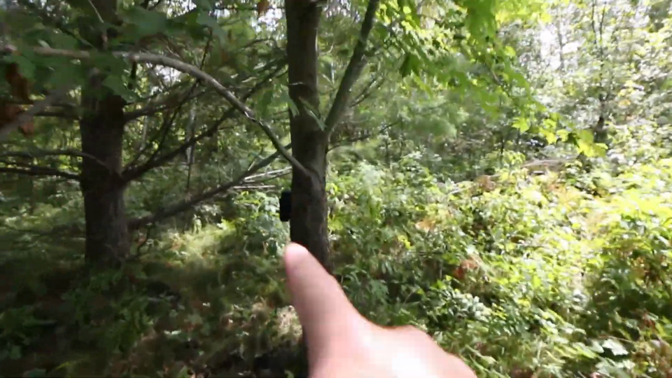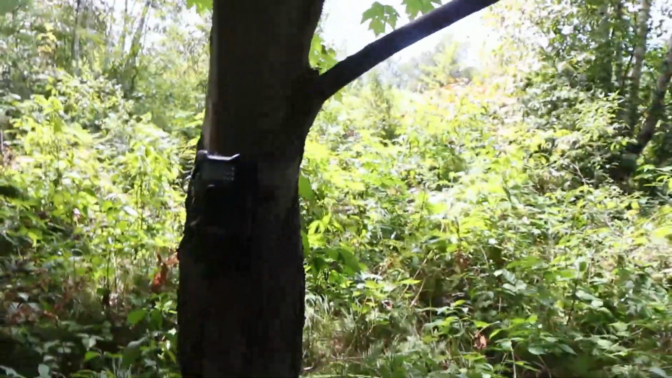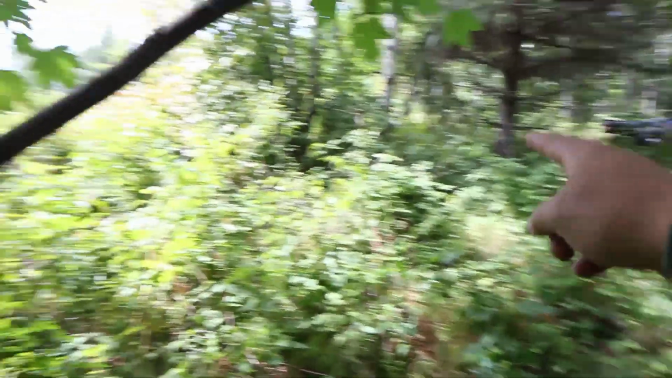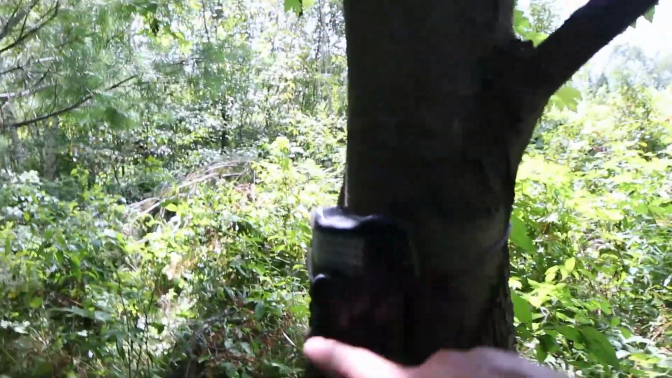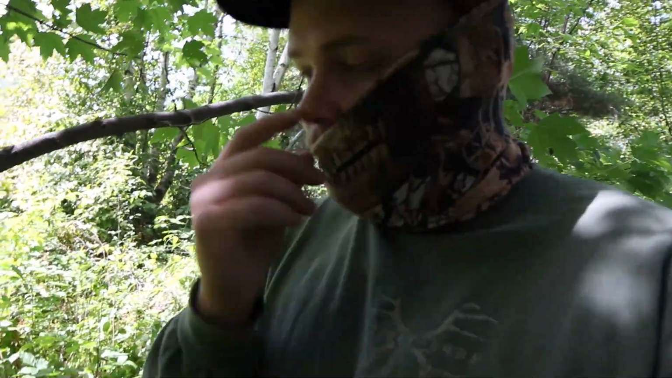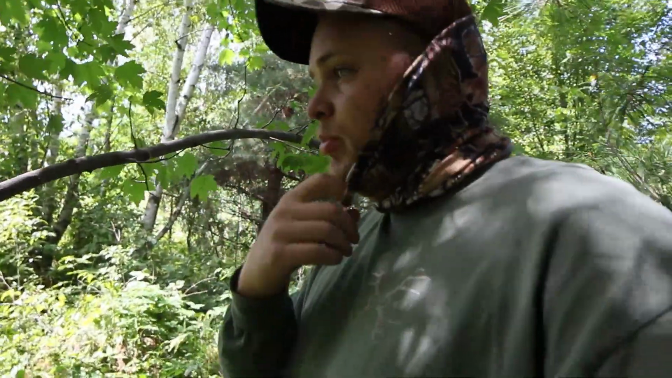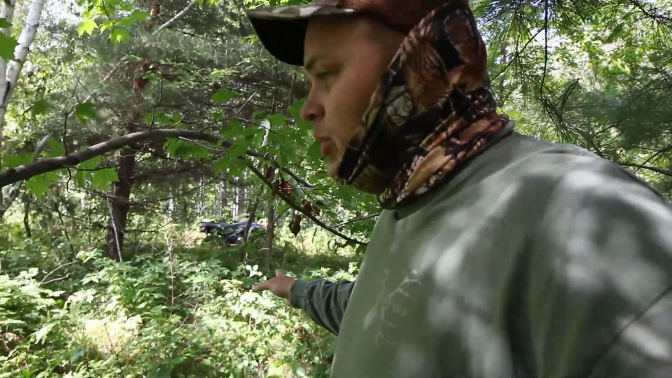This camera. Ooh, a bear definitely got a hold of this camera. It was pointed that direction. It was right here. That bear flipped that camera all the way and pushed it this way. You can see all the dirt and gunk on it. See if you got any pictures before, we'll just swap the SD card on this one actually. I'll check the pictures later. I'm gonna turn it back on the tree, point back the way I want it to point, and then just swap the SD card.